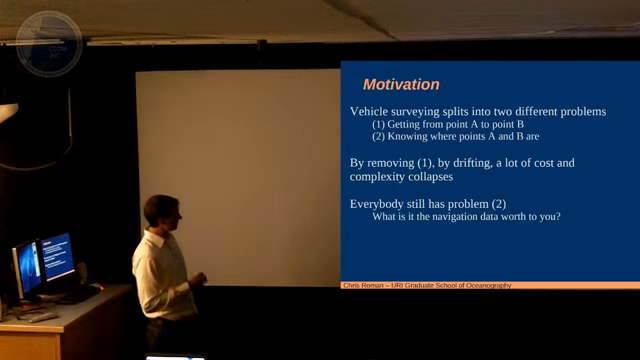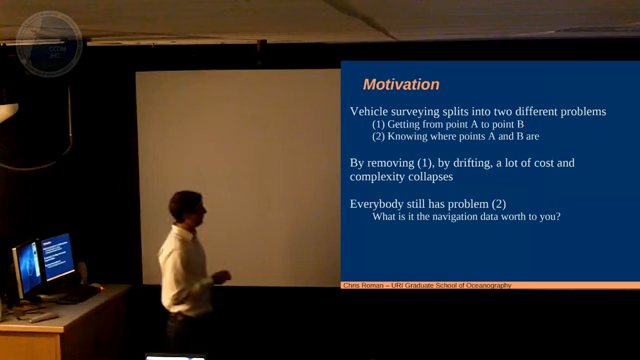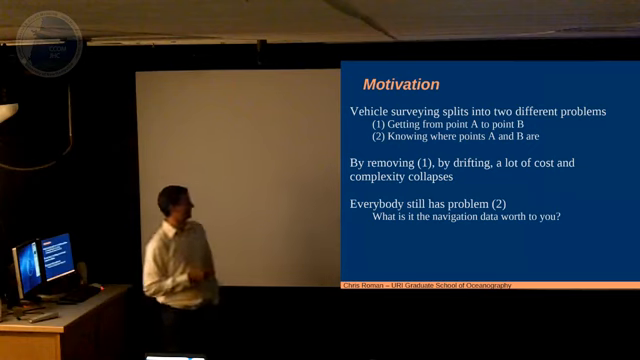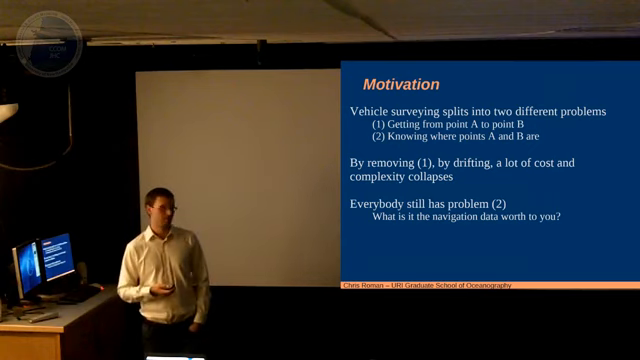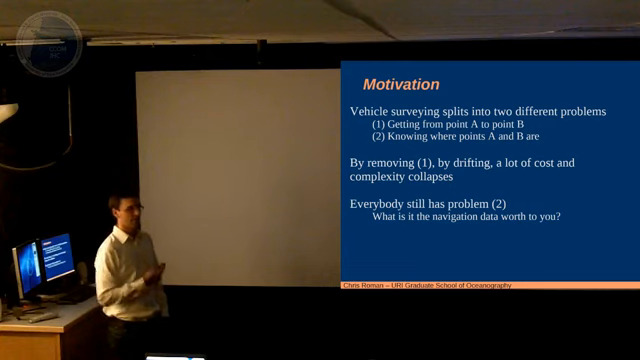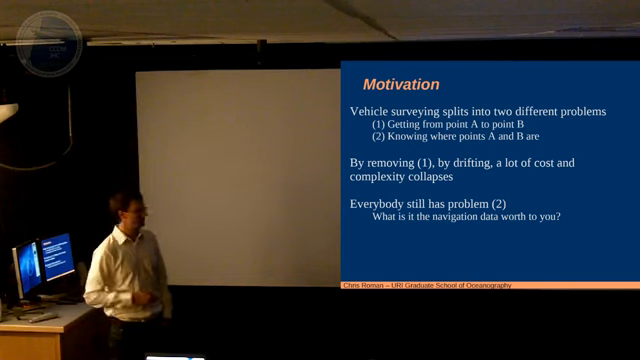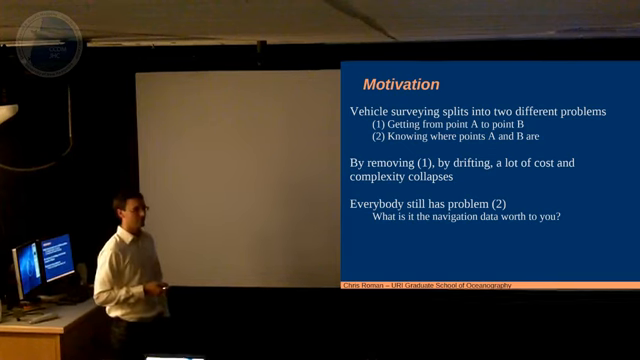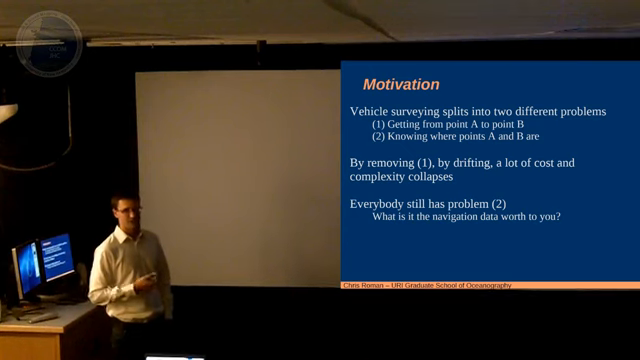So I started thinking about this a little more. I came to the realization that generally you can think about vehicle surveying in two ways. Most of us think about vehicles, propellers, and motors, and their job is to get you from point A to point B. If you want to drive a survey, you've got to go through the points, connect the dots. Knowing where point A and B are is a whole different game. That's the underwater positioning and navigation problem.